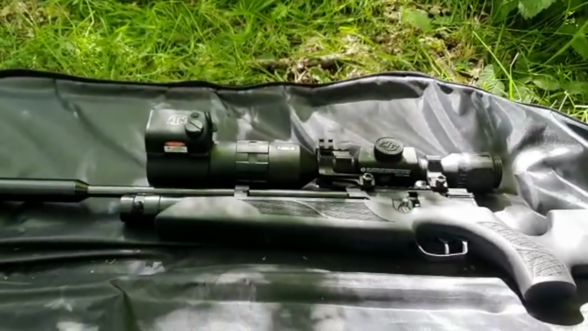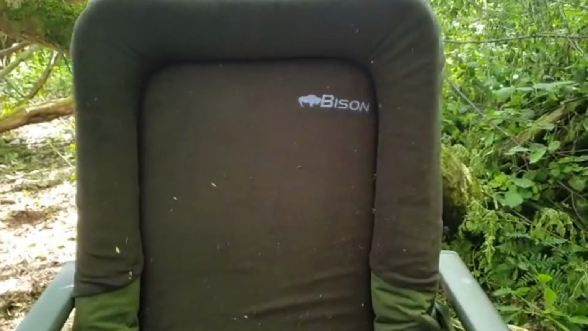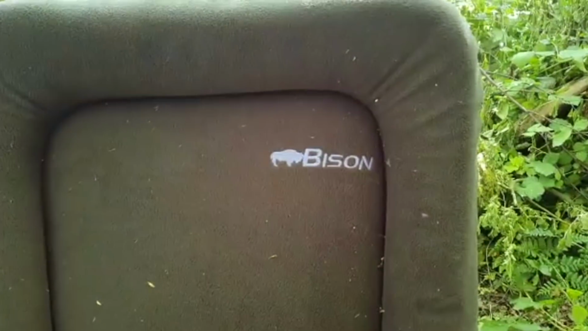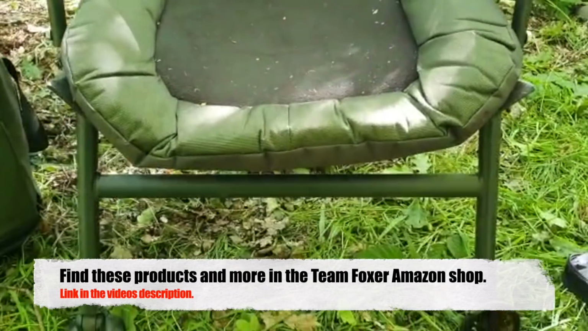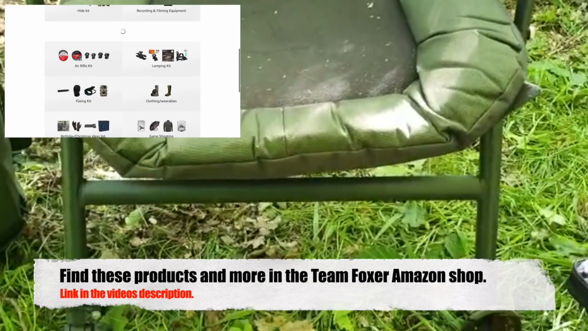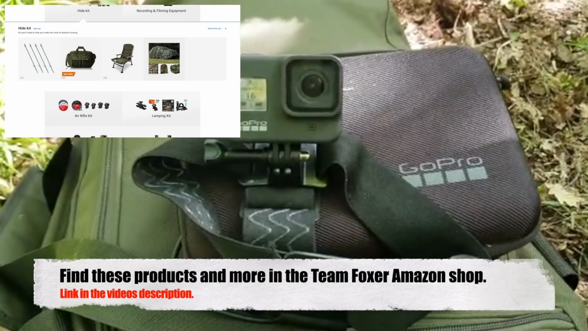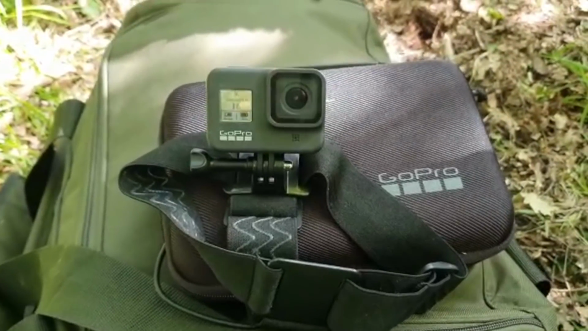absolutely brilliant. The high chair, lovely comfy chair, to be honest though. It's a Bison chair, it's a fishing chair, but it works really well. It folds away, it's easy to carry. Also, for the squirrel feeder, I use the GoPro. This one's a GoPro 8, the Hero Black.